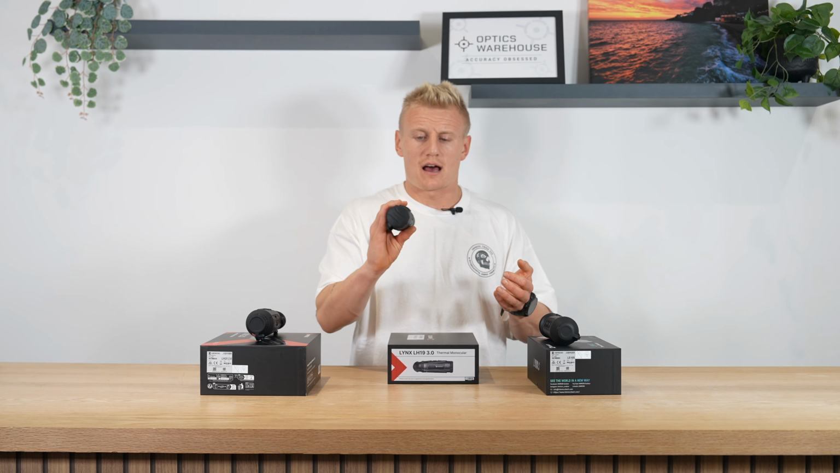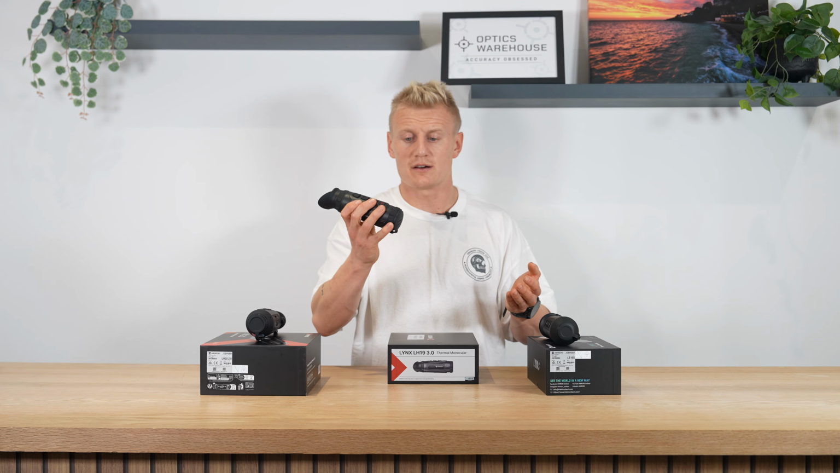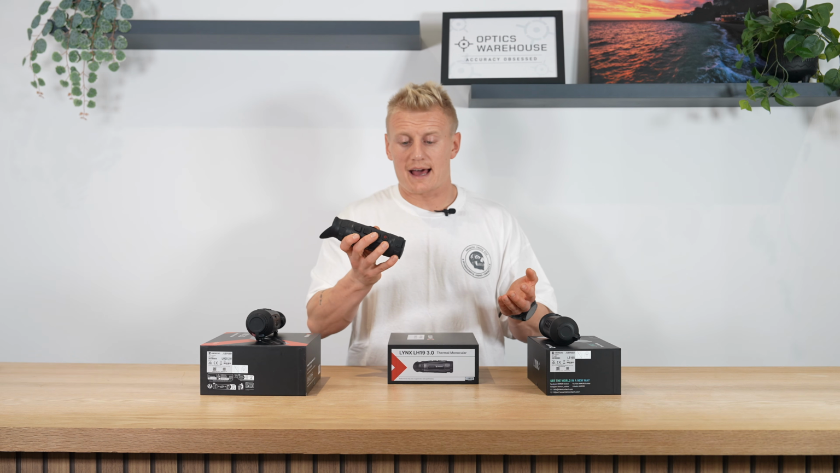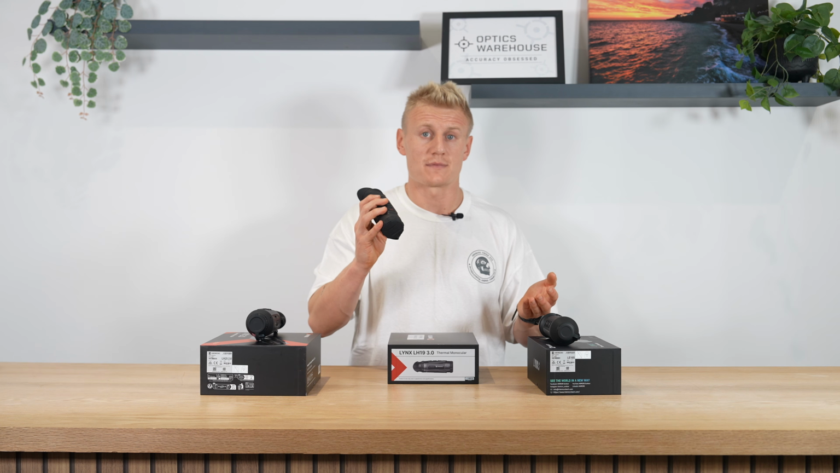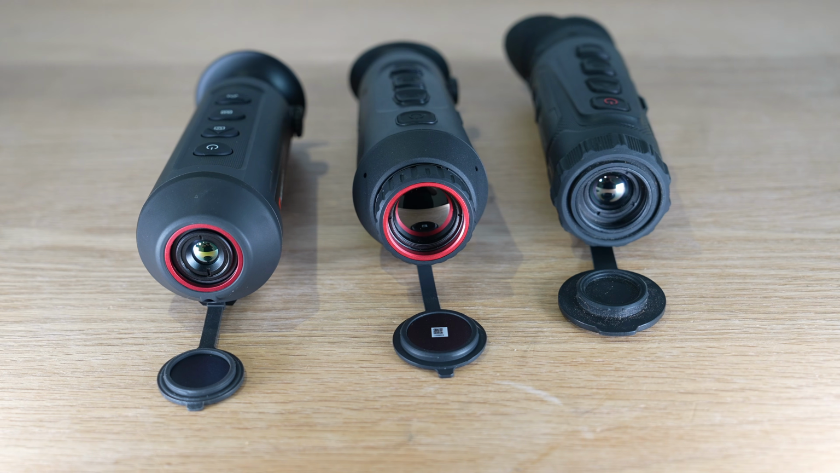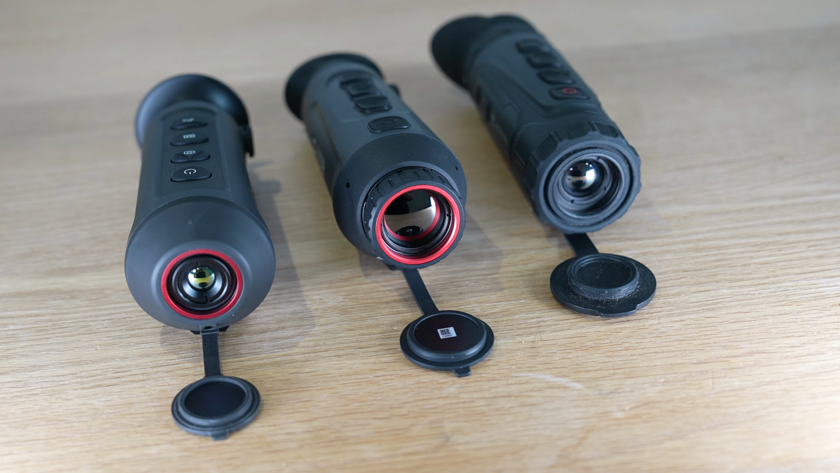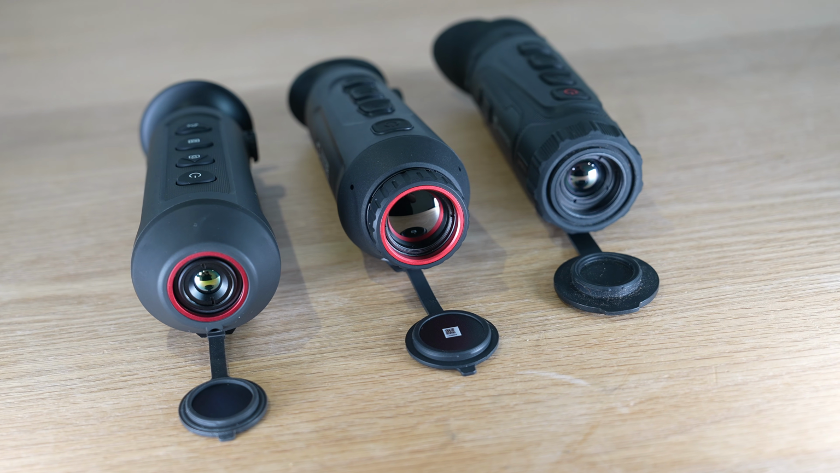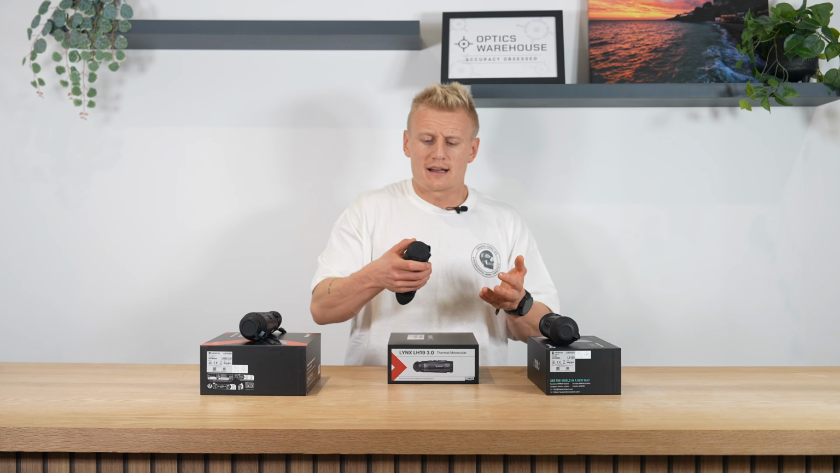It has the manual focus. This is on the 19, the 25 and the 35mm, and it has a strong rubberized feel, and it has a knurling feel on it as well, which allows you to use it where you are wearing gloves. Previously, the knurling was quite small. This is a 25mm hand, but immediately you can see the difference is the knurling is very soft and doesn't provide much grip. The 19mm has changed that completely.